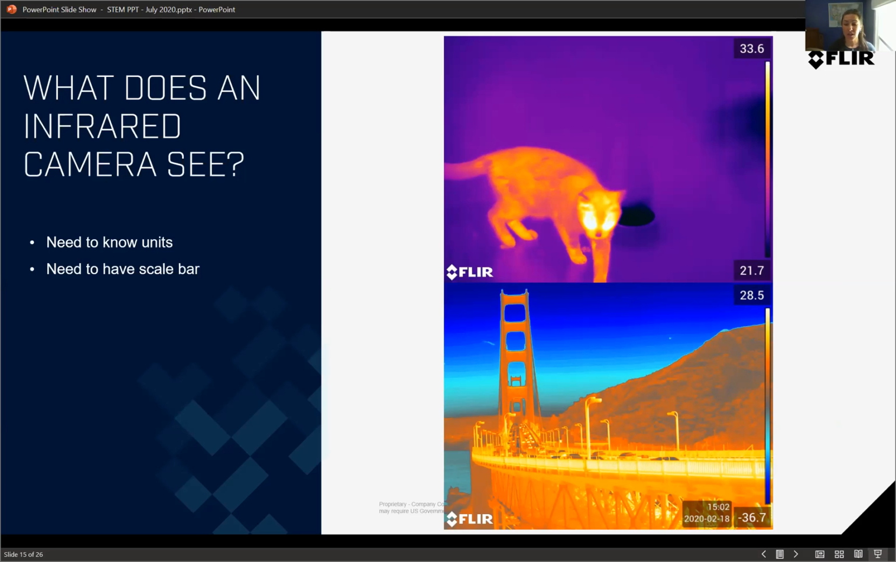So whenever you're looking at one of these infrared images or any image that's pseudo-colored, you need to know what the scale bar is. This picture is meaningless if you don't know what's hot and what's not. And then you need to know the units that it's in. If this was 28.5 degrees Fahrenheit as the max temp, that would be very different than if it's Celsius, right? 28 degrees Celsius is a nice warm day, but 28 degrees Fahrenheit, you need to bundle up. That's too cold.